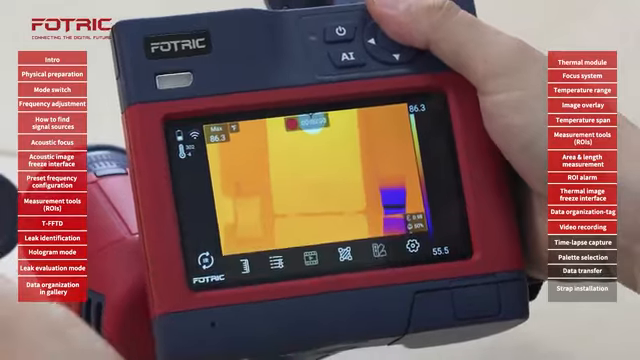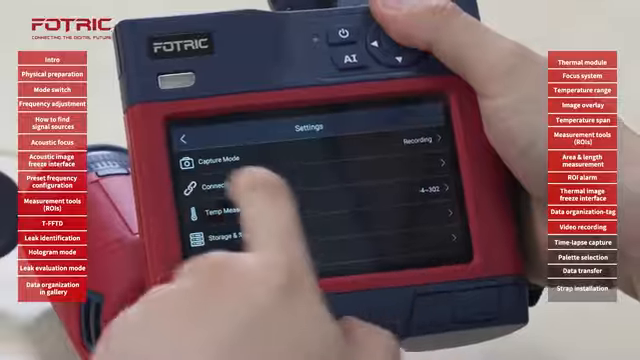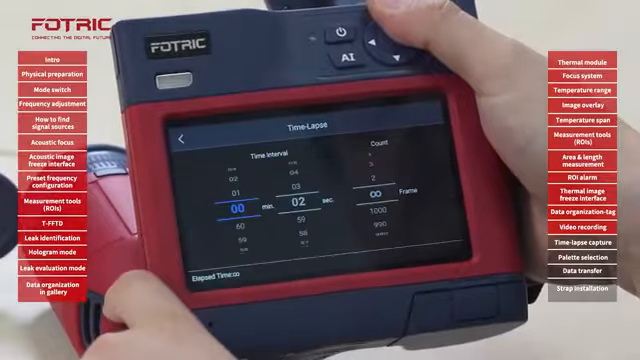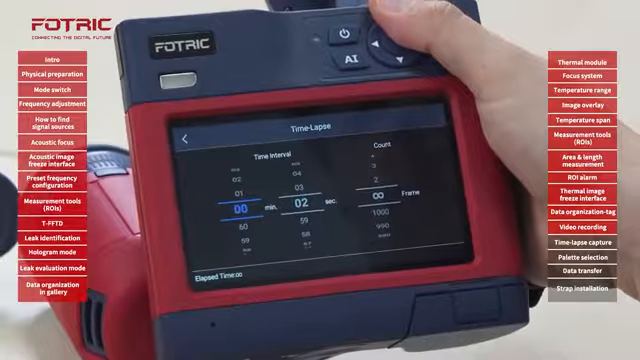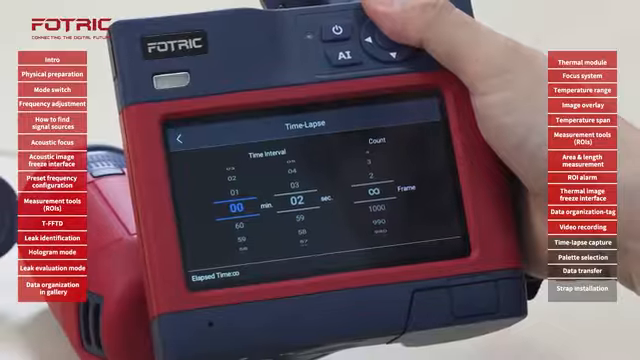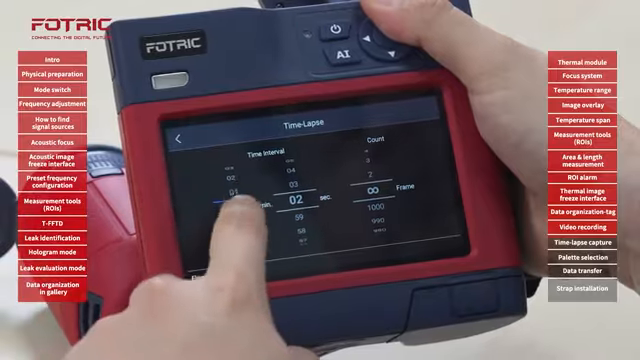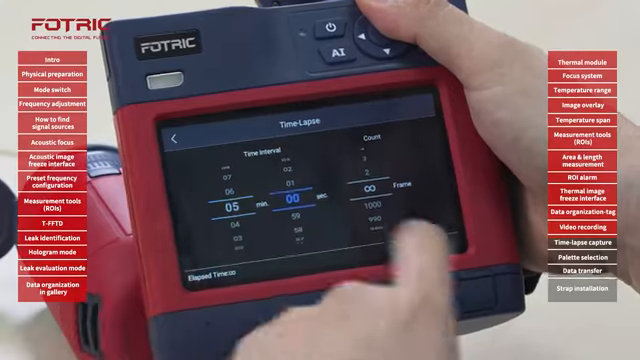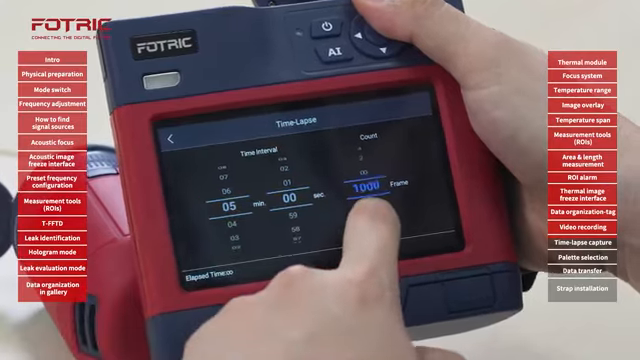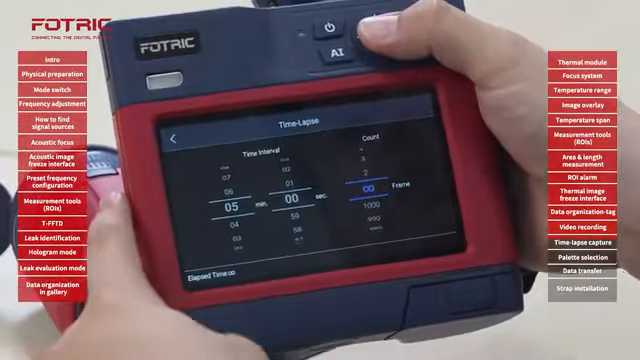Another way to take advantage of the camera's recording capabilities over a longer period of time is by going to Settings, Capture Mode, time lapse. For long processes, or where I want to control the temperature differences on a specific piece of equipment from being recently installed, a zero baseline temperature, to its functioning temperature, I can set up intervals. Let's say I want to take a picture every 5 minutes. 5 minutes, 0 seconds. And I want to take from 2 to 1000 frames. Or let's just say unlimited, so I can stop it myself.